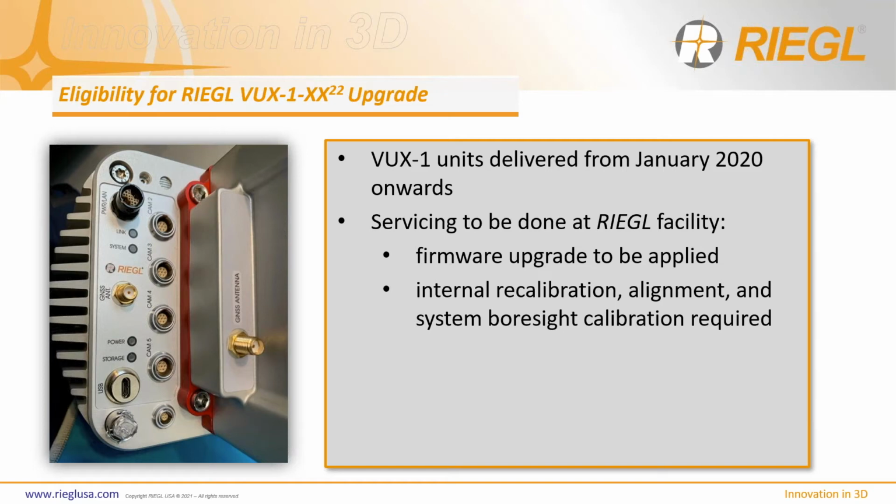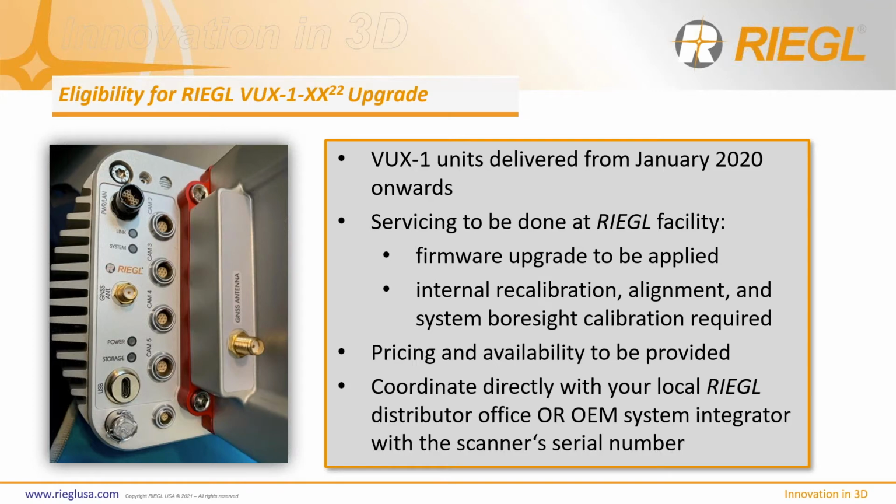Therefore, pricing and availability is to be provided to you directly. Please coordinate directly with your local RIEGL distributor office or your OEM system integrator with your scanner's serial number to determine eligibility and scheduling.